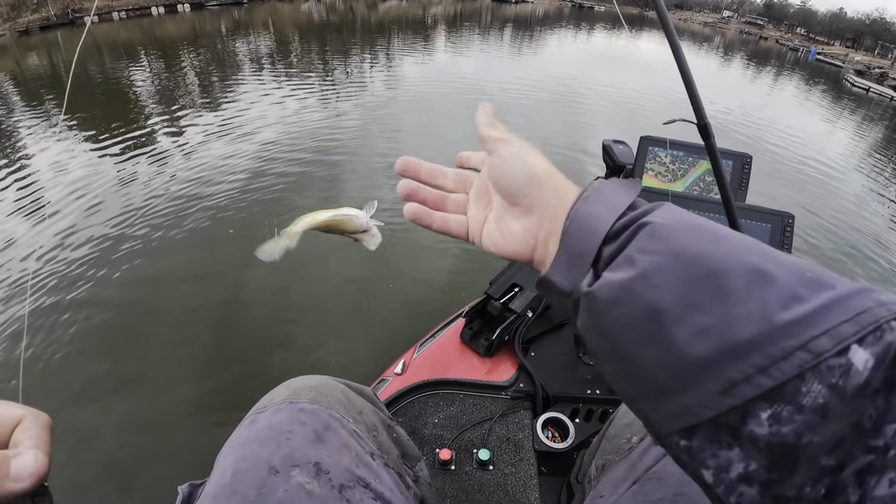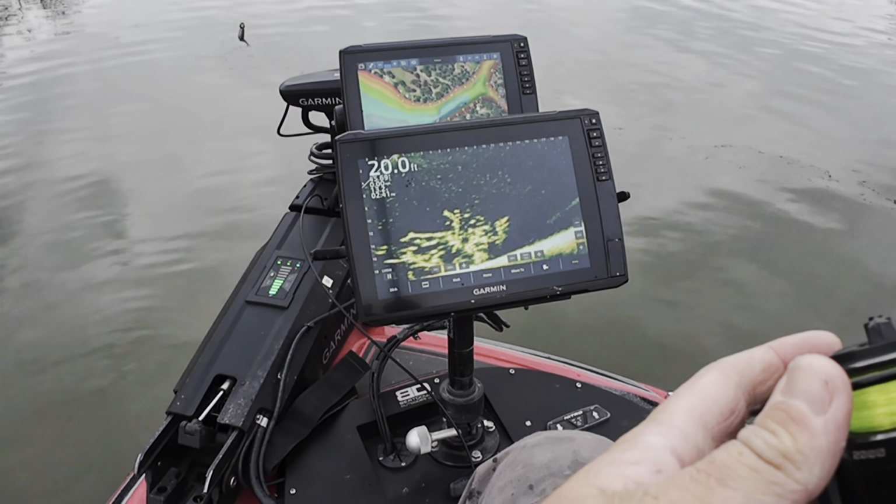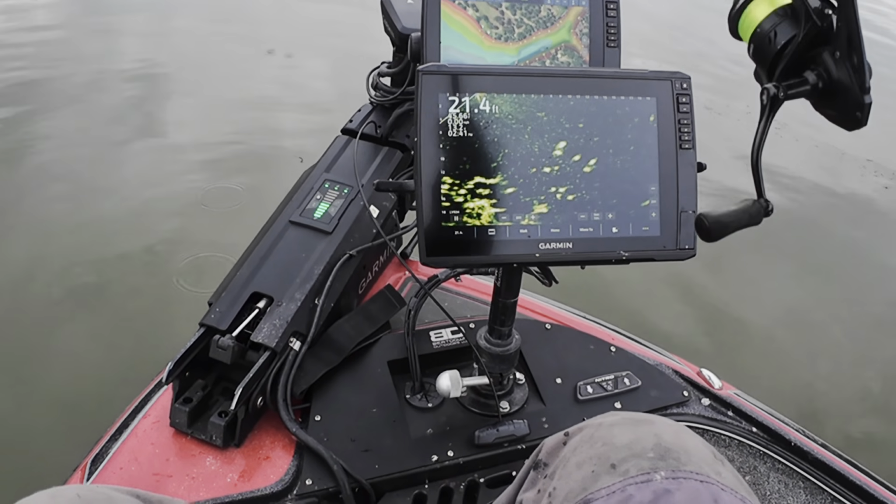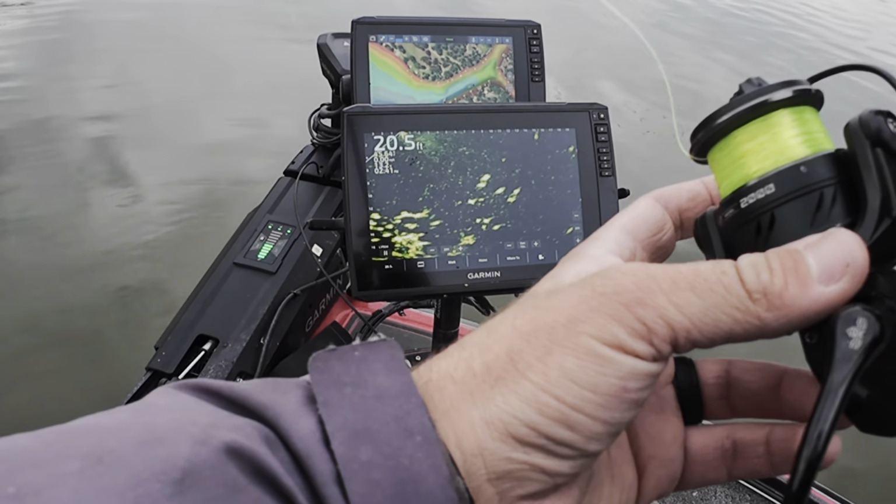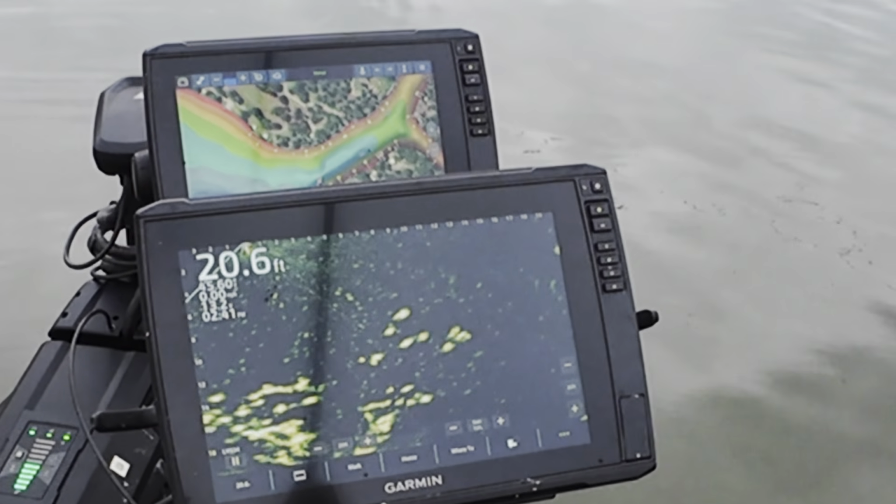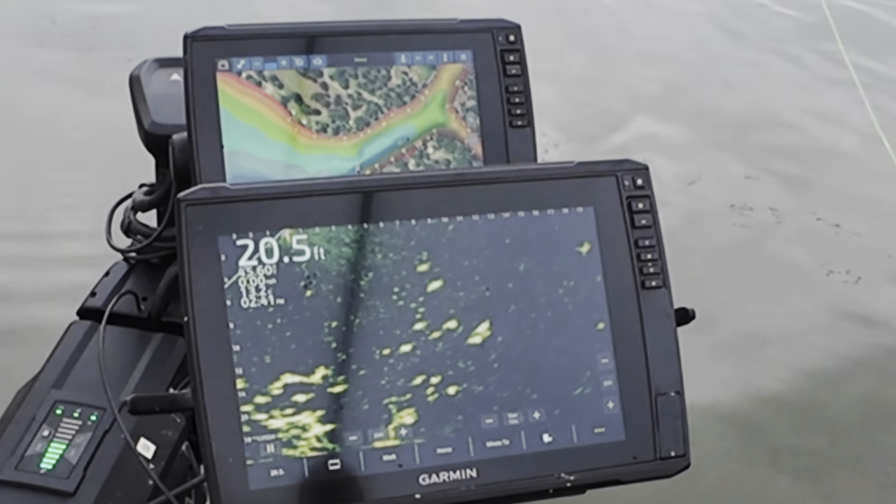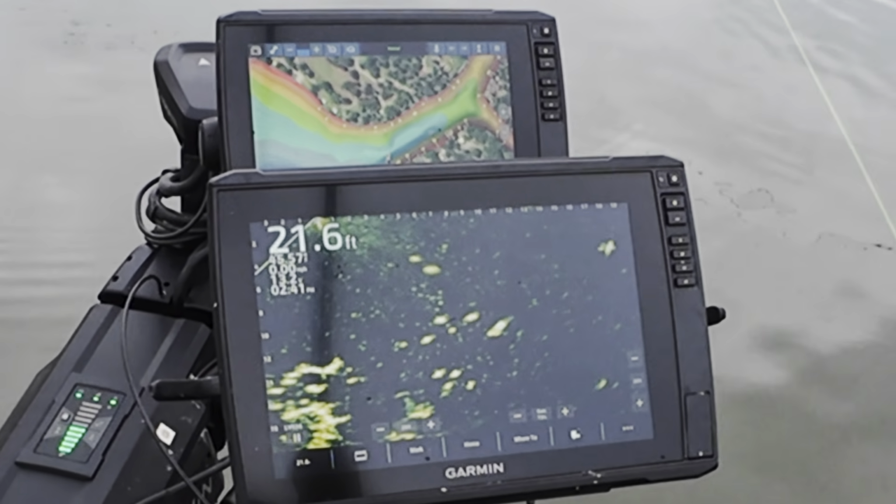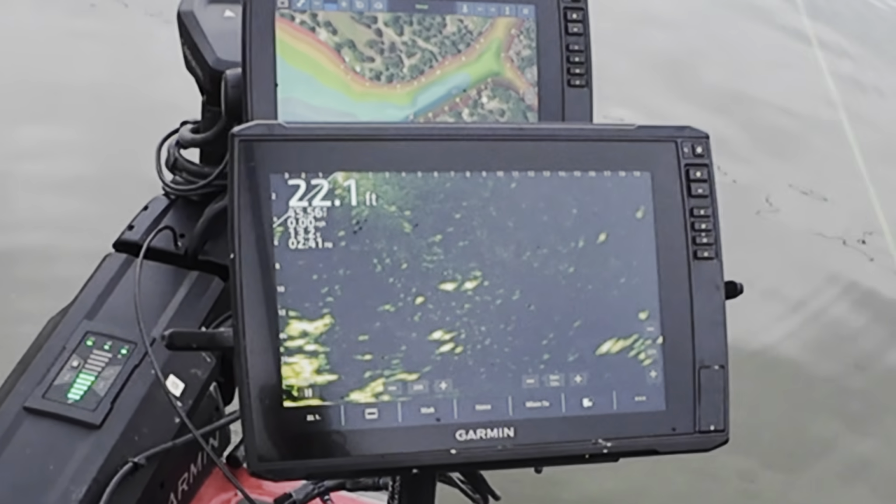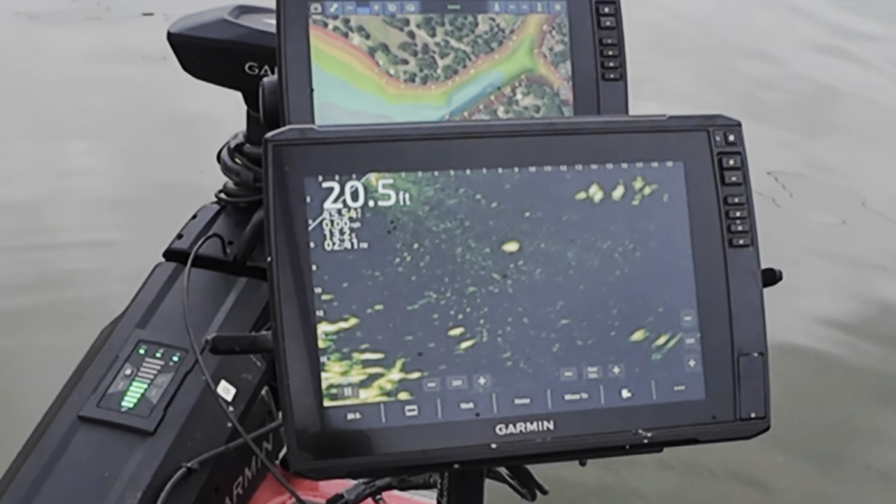Heck yeah. Got a big brush pile right here. It's got crappie all over it, suspended around it. The bigger ones look to be suspended. So we'll see if they'll bite this big minnow. That one did, so maybe so. I'm coming across one right now. Here he comes. Maybe. Oh, he chased it all the way to the boat. Didn't take it, but there's a whole bunch more.